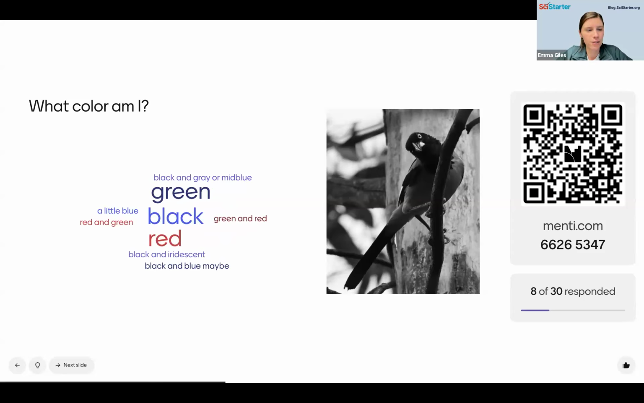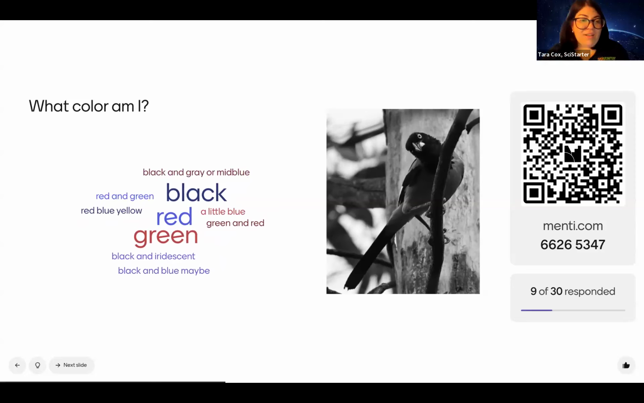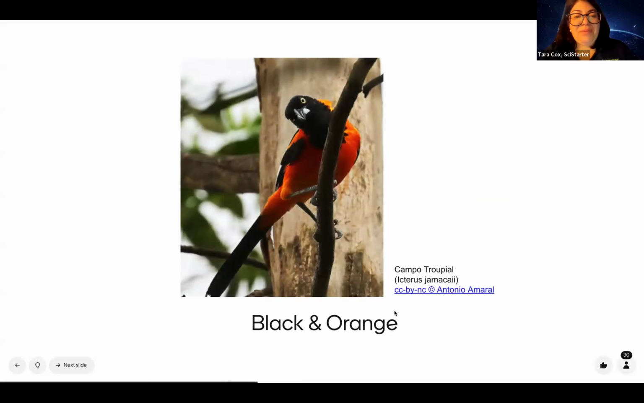Okay, we have a lot on this one. Let me just take a look to see if anybody got it. Somebody else said iridescent for this one too. I can see why, because often with birds, if they are really jet black, they have that sort of iridescent quality. But nobody got it. We stumped them on this one. This bird is black and orange. Ooh, and a little yellow. We loved this one. The Campo Troupial. I don't remember where it's from, but it's somewhere in South America, I'm pretty sure. So it's a great bird. Excellent job, everyone.